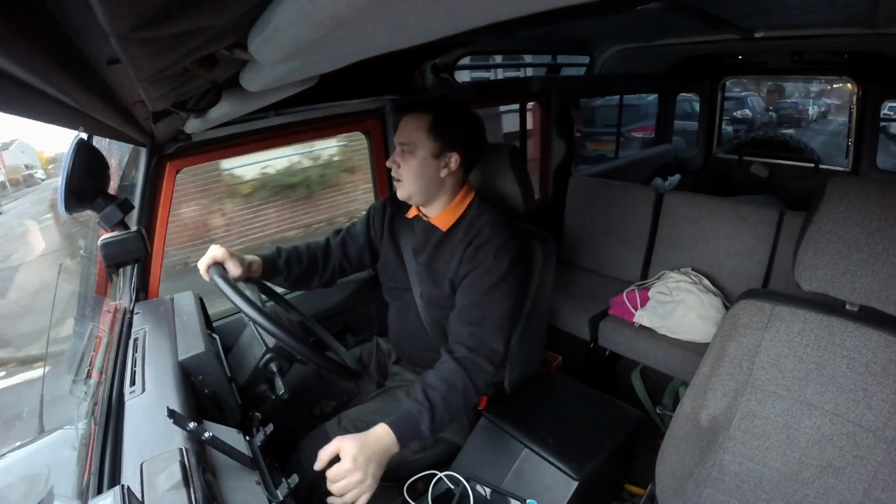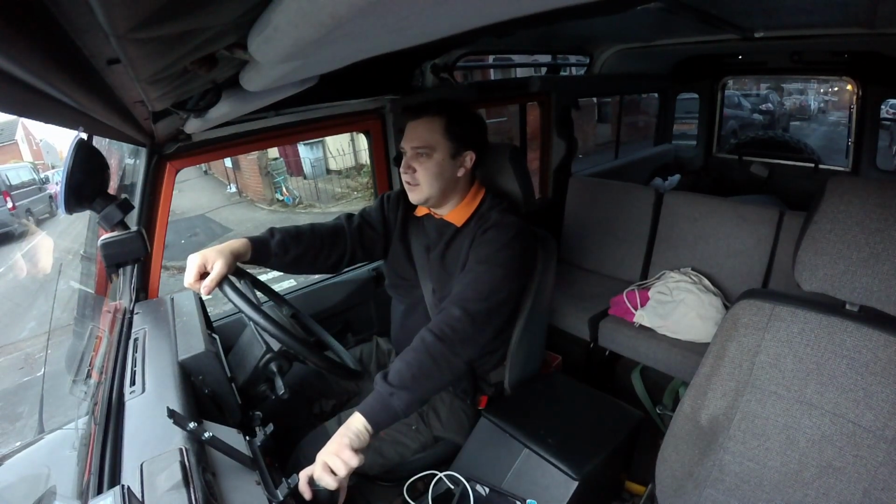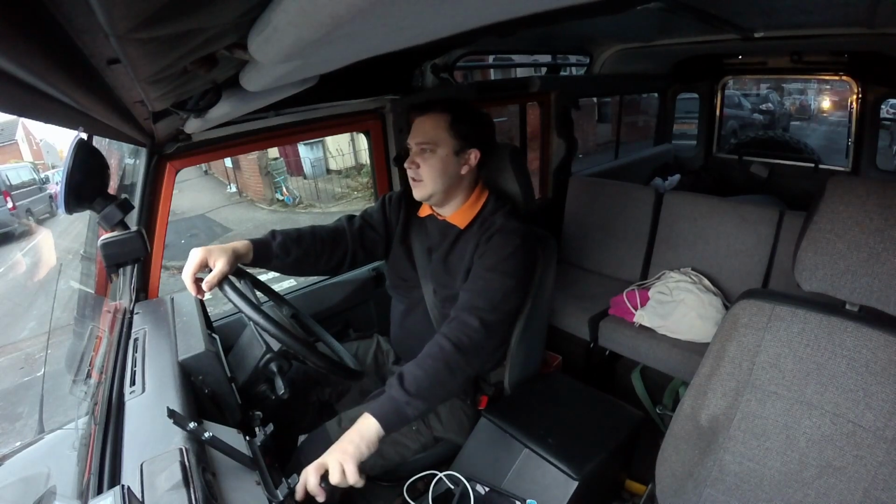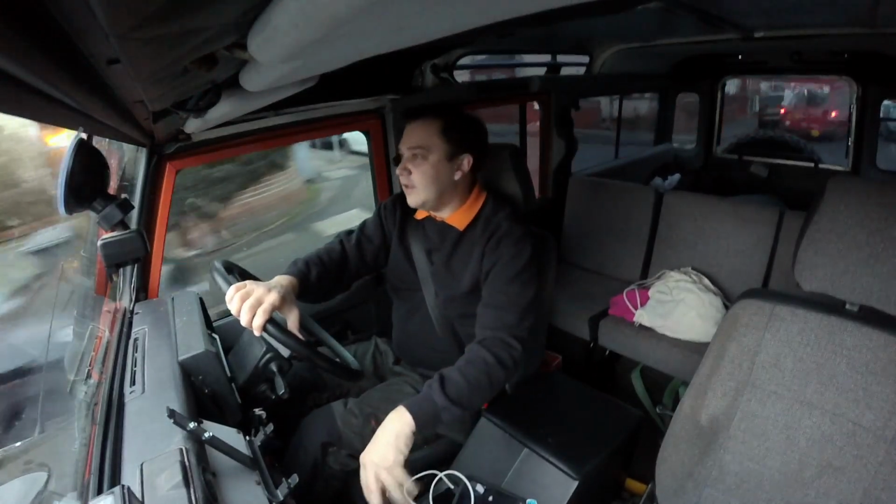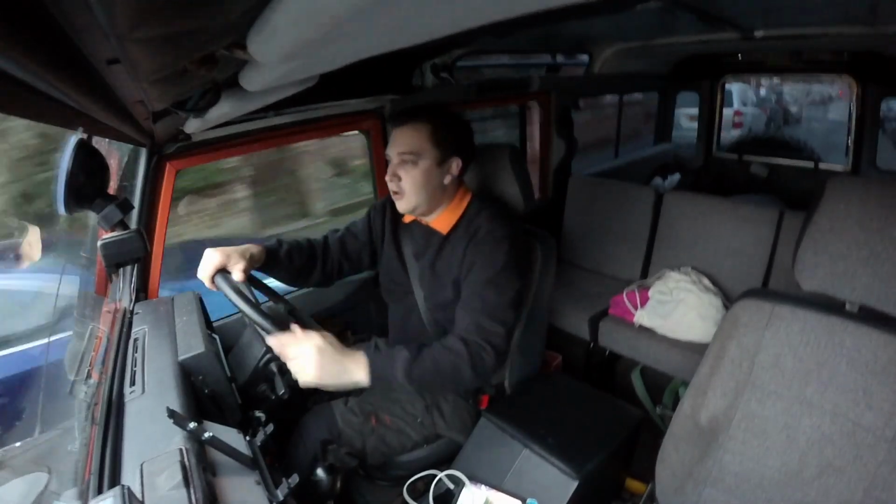Other issues are, that's it really. It doesn't really use any power out the battery at all. It's really good, really good. So yeah, I do highly recommend it. As you can see from the thermal imaging camera, it is very powerful as well. It does kick out a lot of heat.